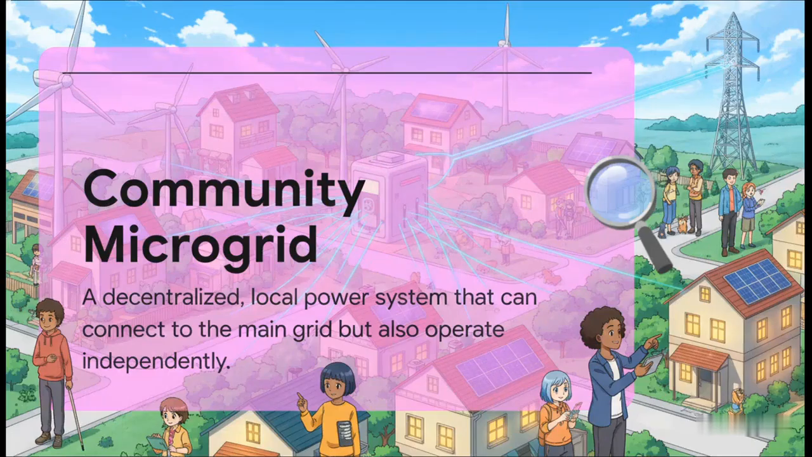Now let's scale that idea up, because the real game changer is the community microgrid. Think of it like a neighborhood-level power system. Yeah, it's connected to the main grid, but, and this is the key part, it can disconnect and run all on its own using local sources like solar and wind. That means you get power even when the larger grid is under strain.